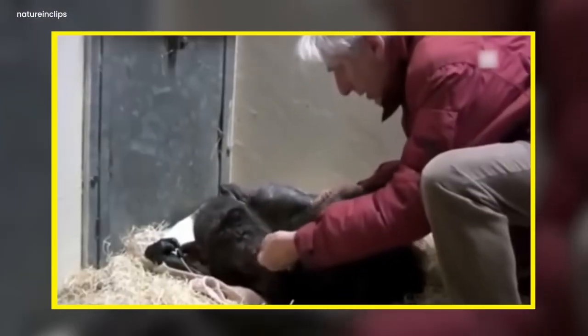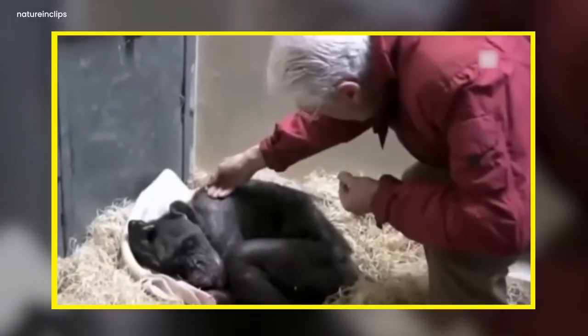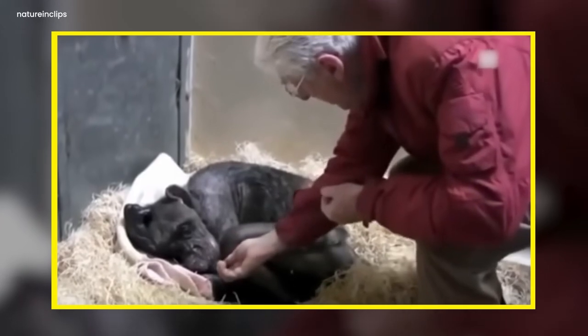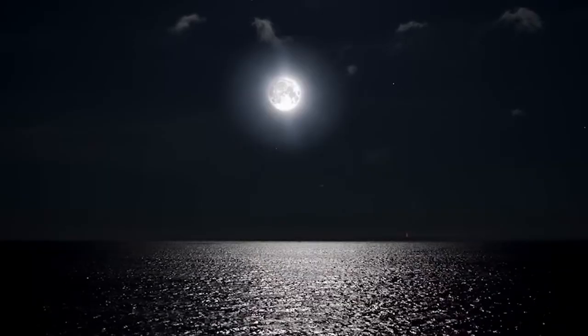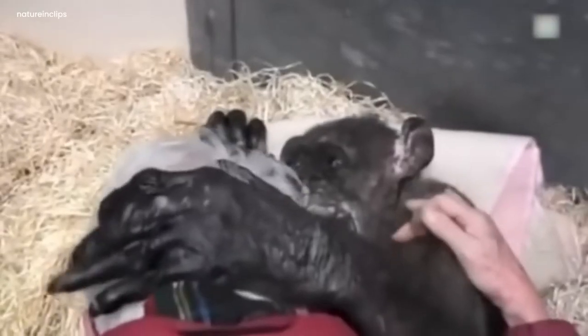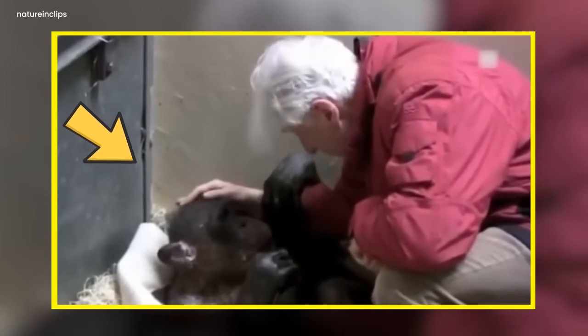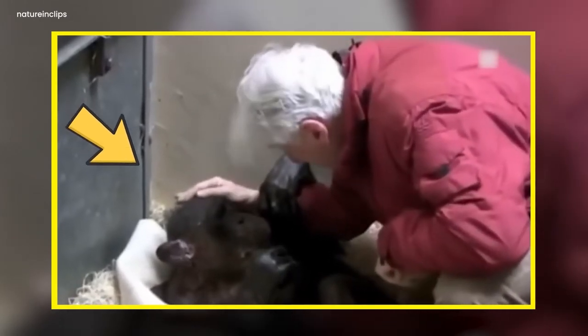He also gives the chimp something to eat. It was lying with its eyes closed. It suddenly opens its eyes to see its caretaker. Both the chimp and the caretaker were sad about it. The air was truly filled with sorrow and misery. The chimp was trying to hold the man close, rubbing its hand on the caretaker. Touching his face and holding the hand of the caretaker, it seemed very sad to be leaving him.